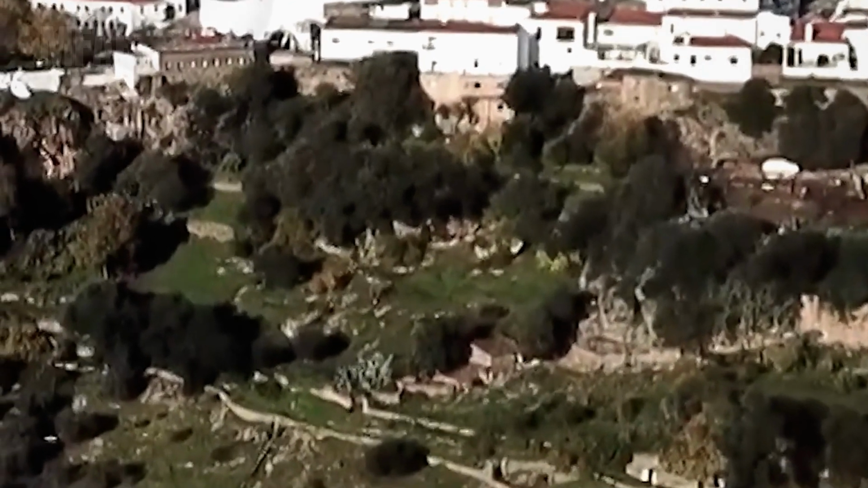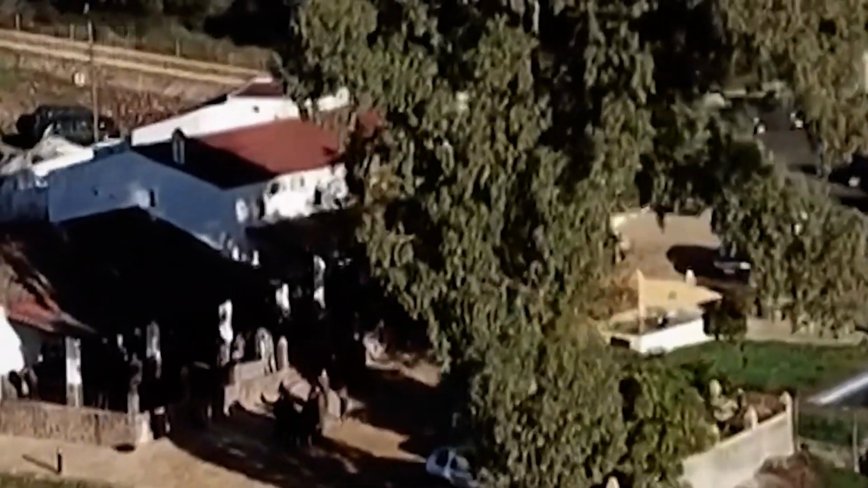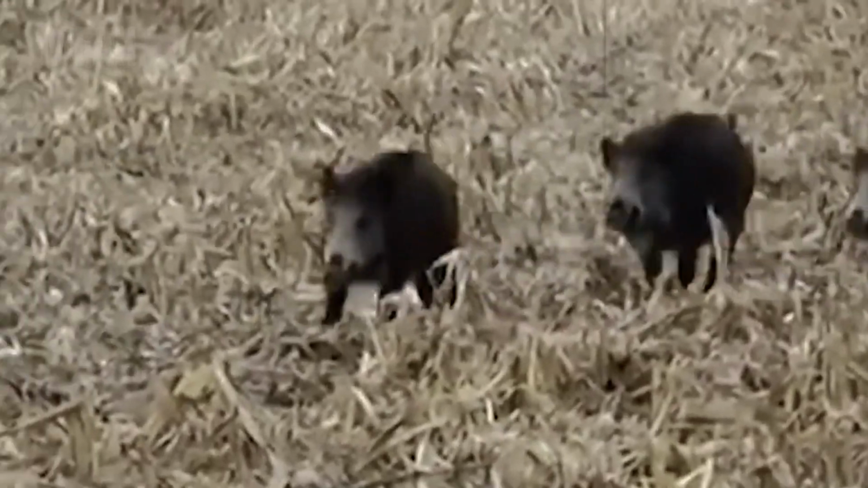Abenojar, once a peaceful countryside in Castilla-La Mancha, is now under siege. Over 1,200 cases of destruction each year. Hundreds of thousands of euros in damage. All caused by one growing threat: wild boars. They don't just destroy crops, they threaten the very survival of family farms passed down for generations.